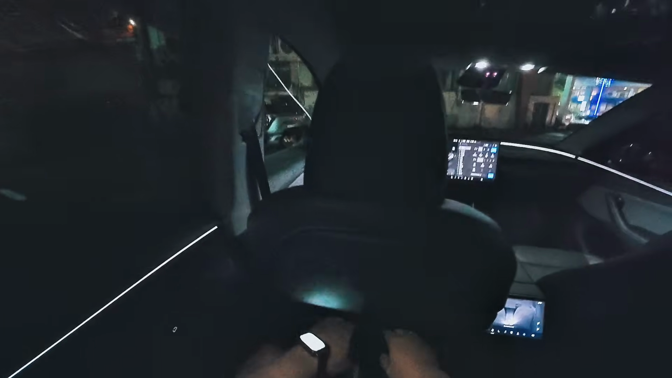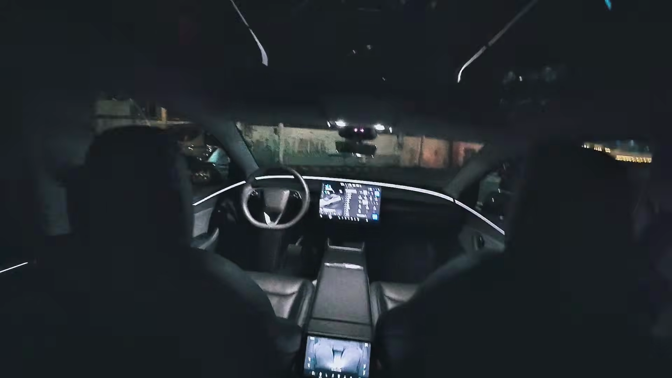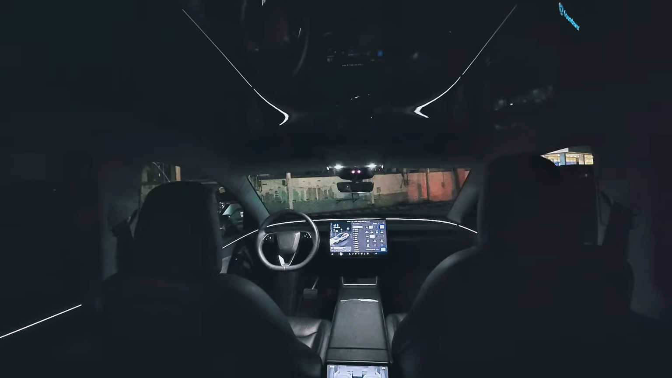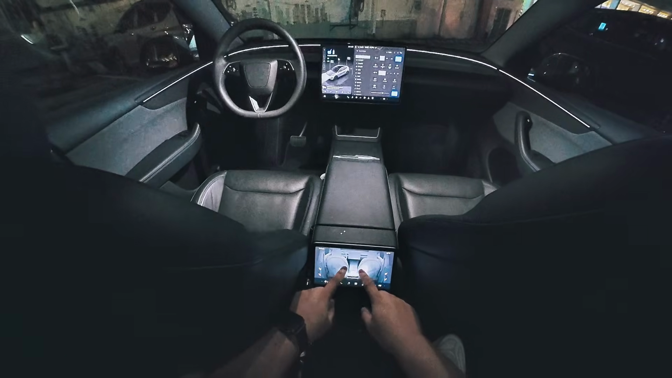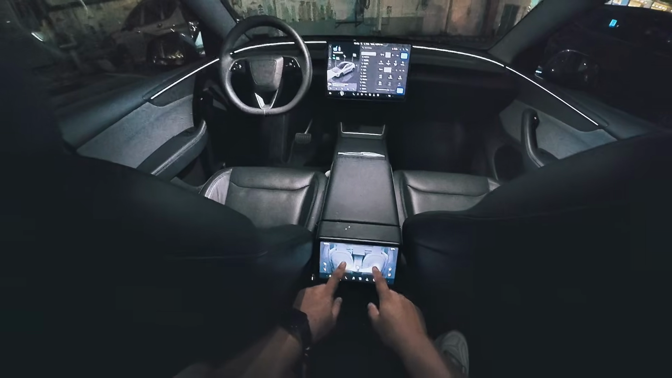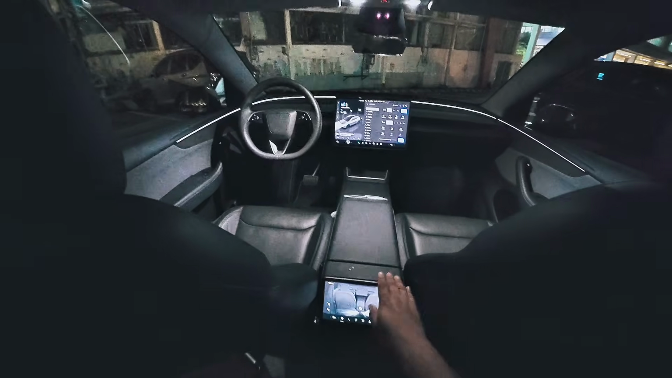Wow, pretty good. Look at this. I got lots of room for my knees. Got two map pockets right here. Very flat floor. So even though I sit right here in the middle, I'm fine. Absolutely fine with this, because I got all this cold air blasting through my legs, and a total control over this rear screen.